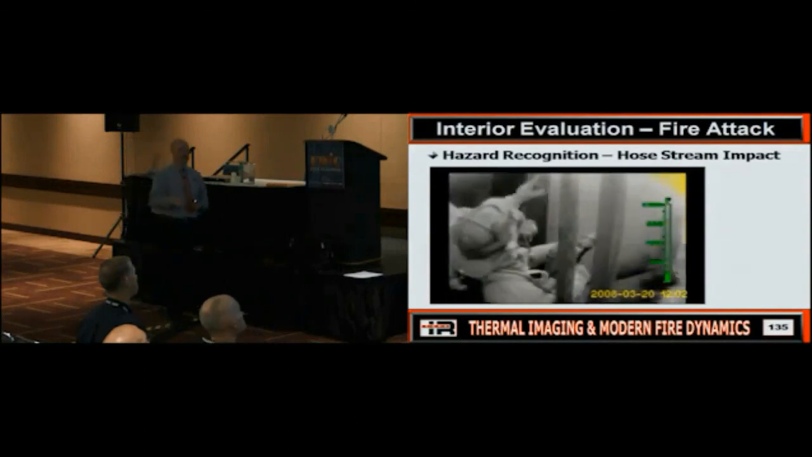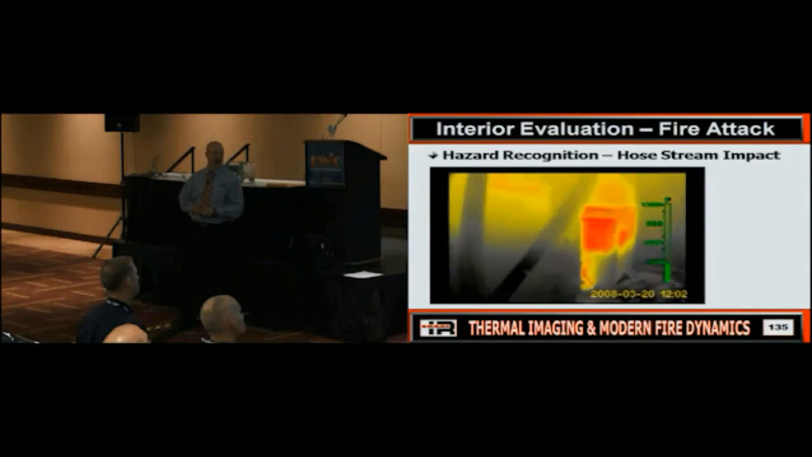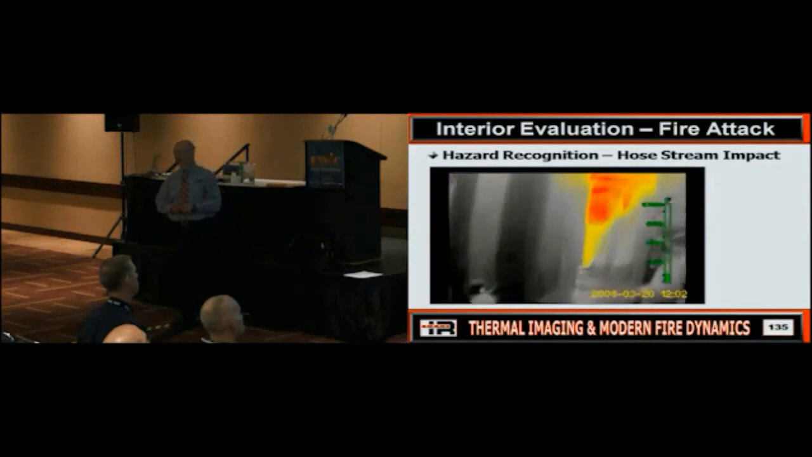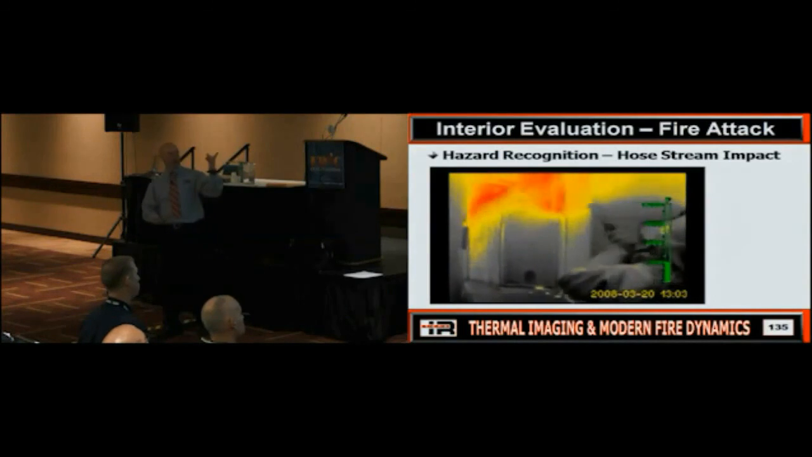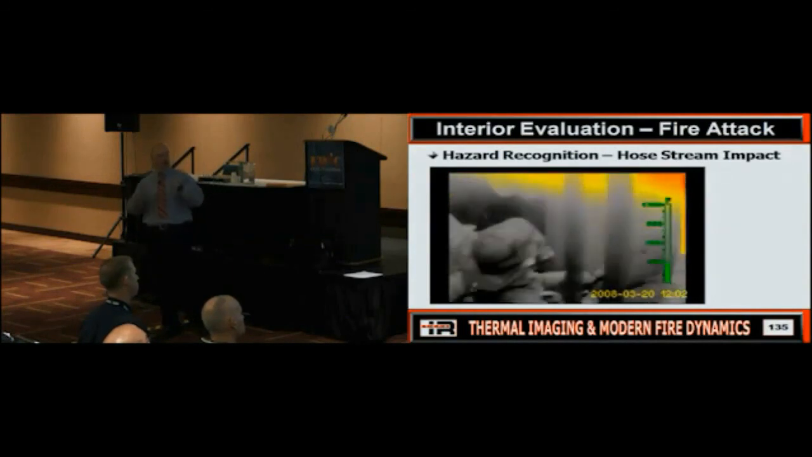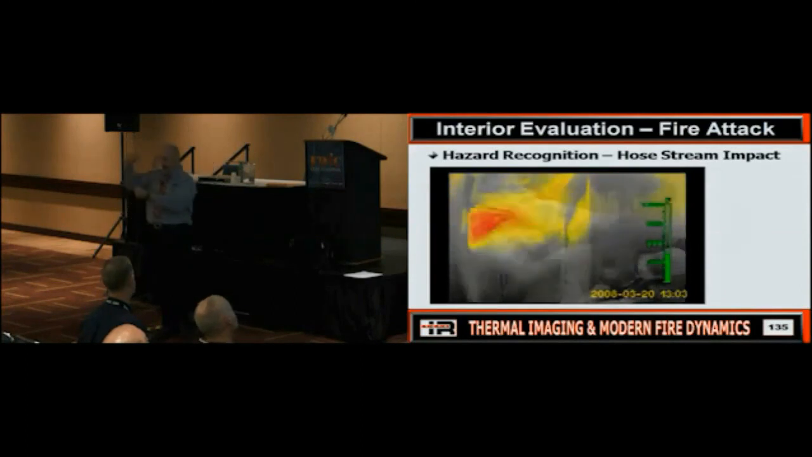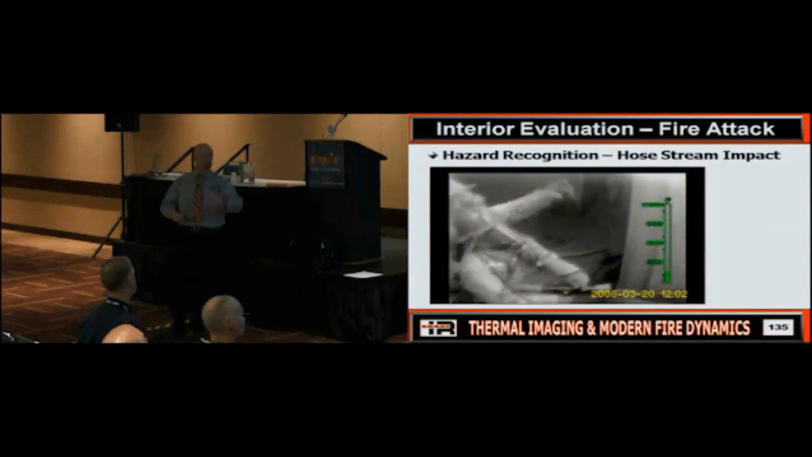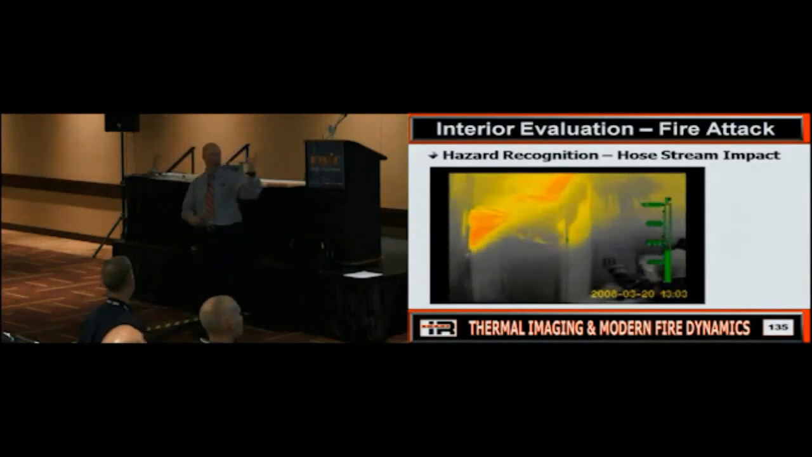Penciling, right? So we're penciling it. So we're hitting it. Are we really changing the condition? Does everybody understand what I'm getting at here, right? So you'll see here they're training them to pencil it. You'll see them smack it a couple times and stop. I can tell you the pump operator's not happy because some of these guys are doing this and the hose is doing this. But also, like this guy, is he really changing the conditions?